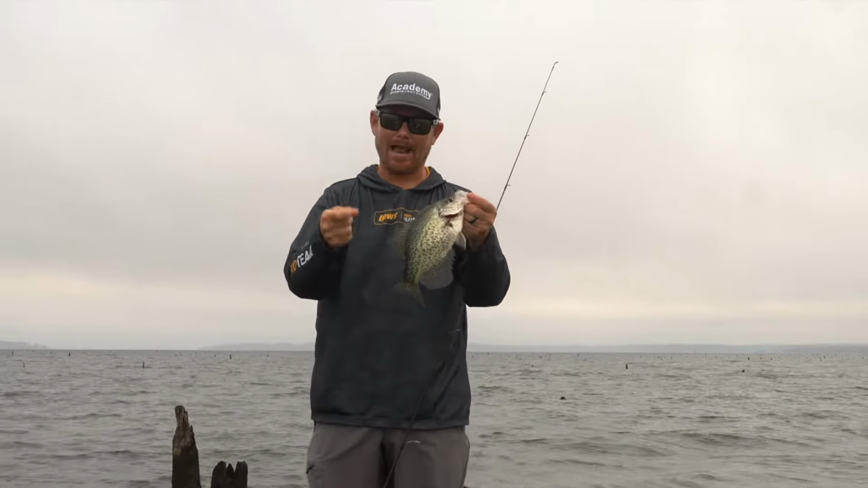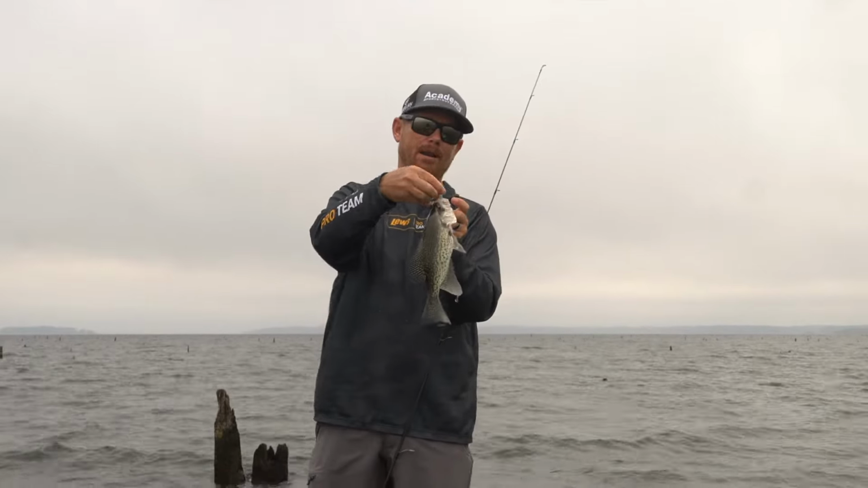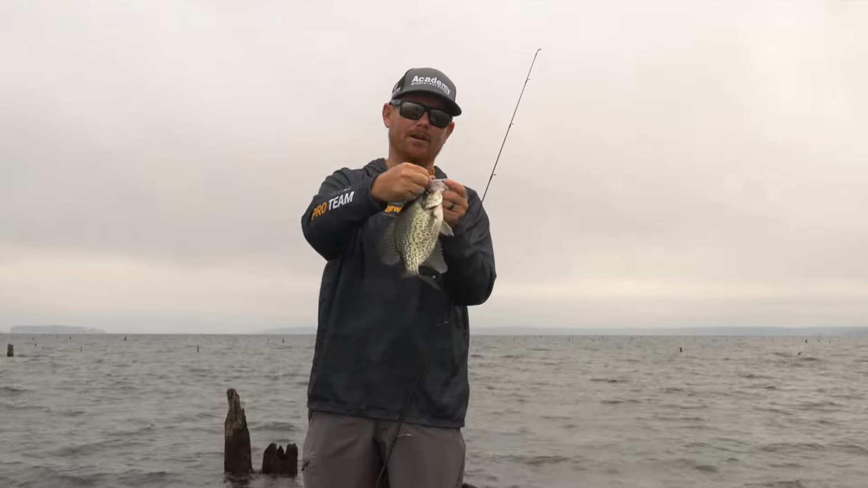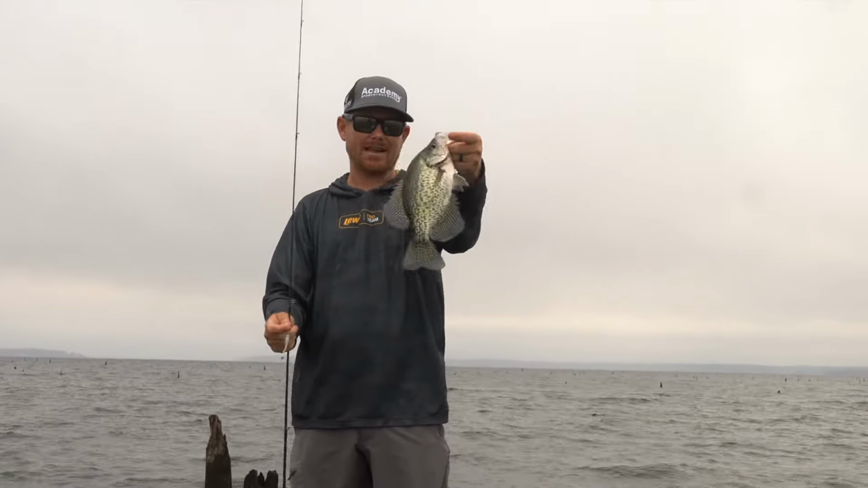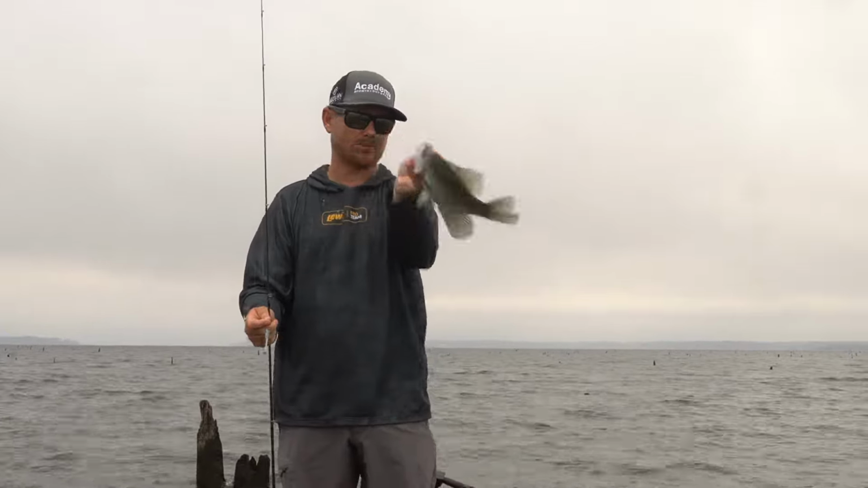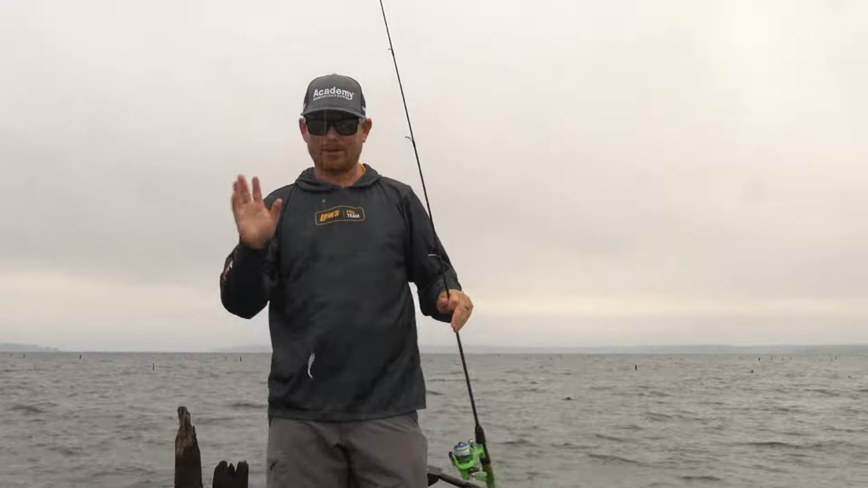I can't begin to tell you how important it is to rig your bait the way that we have it and have your rig set up. Another nice slab there. They're just nice, solid crappie, and that's what you want this time of year. But let's talk about the rig for a minute.